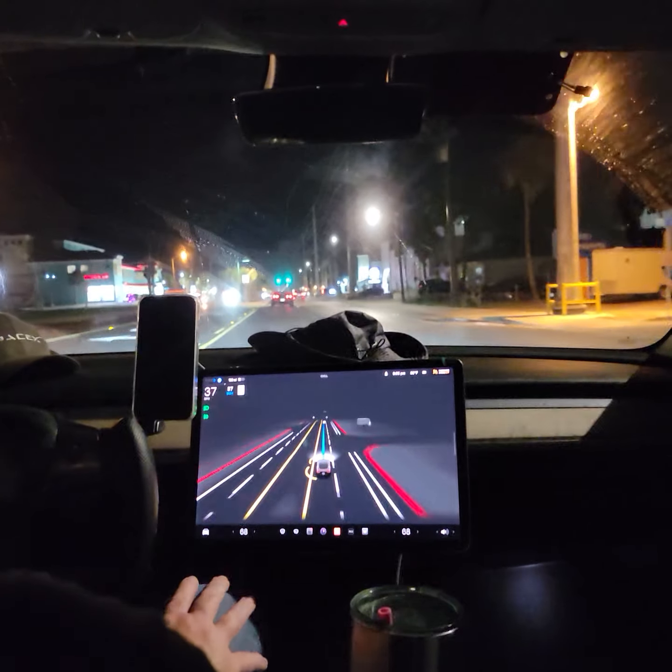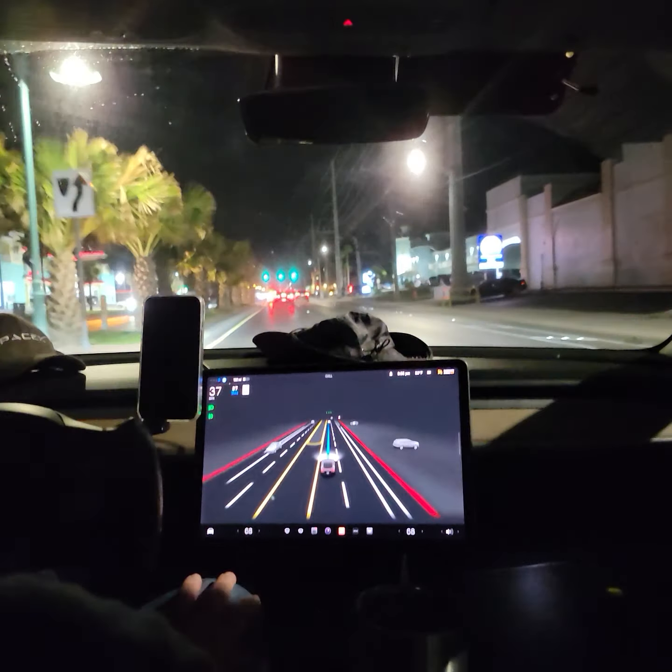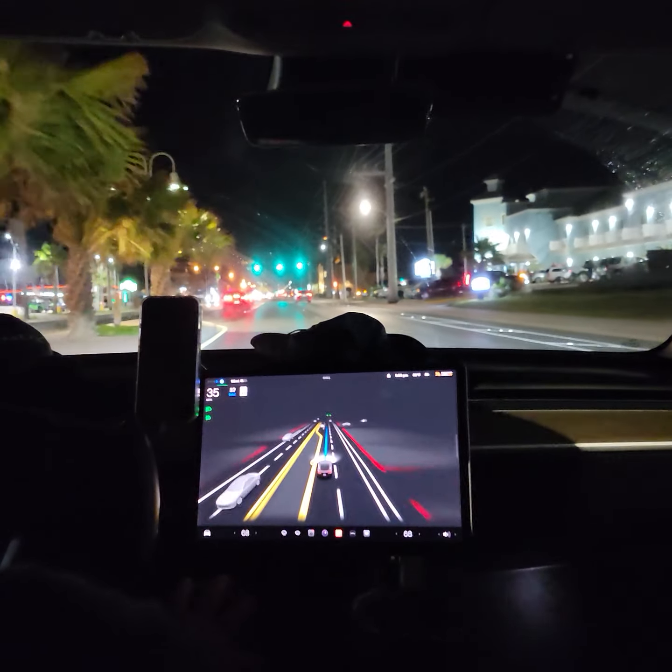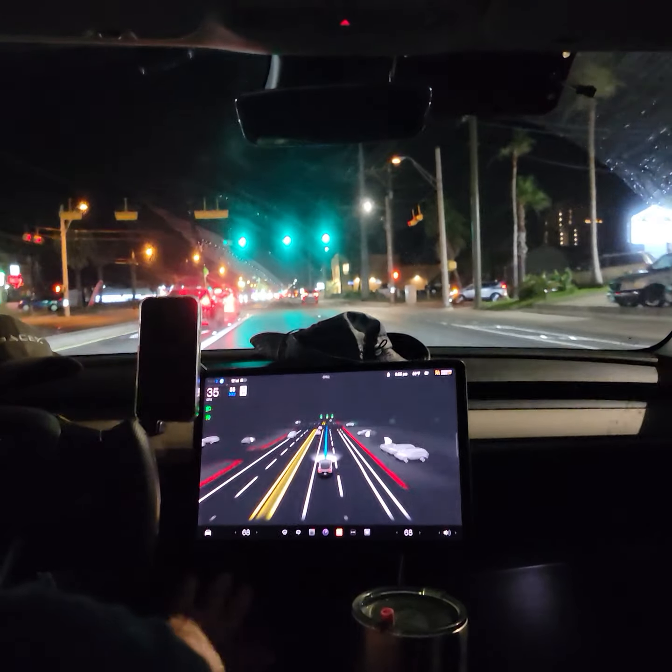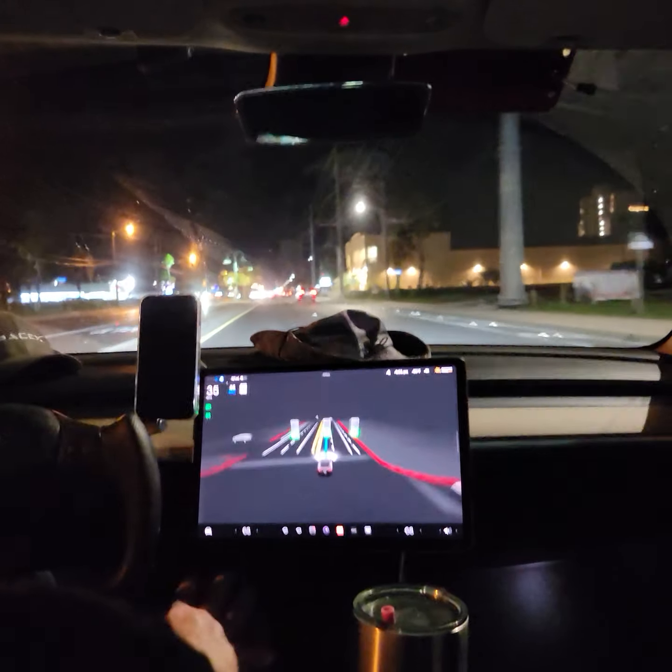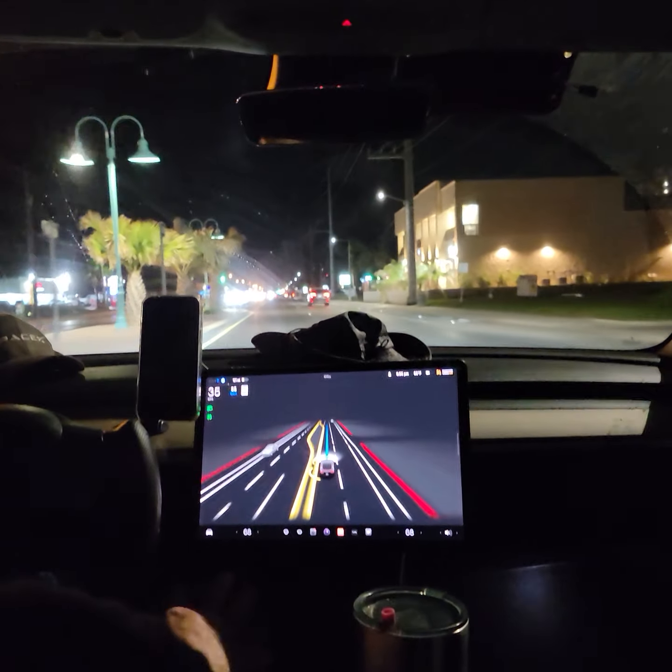I do plan to test this a lot more. There's a lot of places I want to try on the island that the previous version had issues with. But I'm not going to do it when there's a lot of people around, especially with drunk people and the way things are here. I definitely don't want an accident right now.